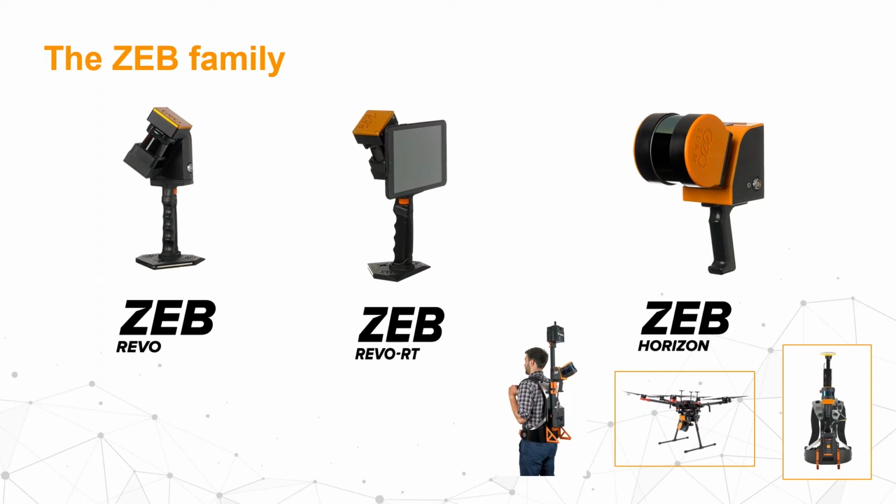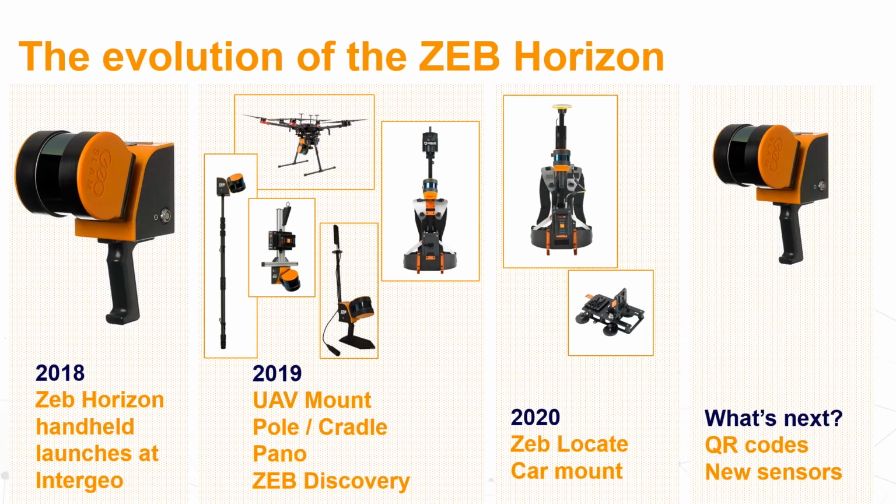So you see here on the picture a couple of them: using it in combination with the NCTech camera 360, using it on a drone, or using it in combination with a GPS receiver. The versatility of ZEB Horizon is something I would like to focus on in my next slides.